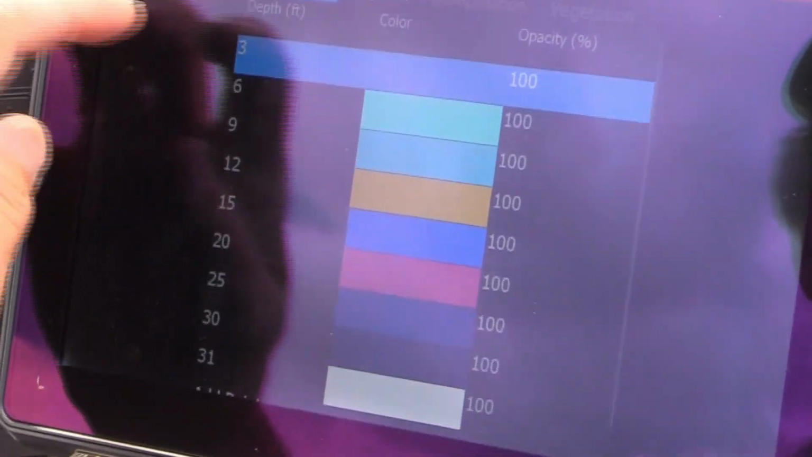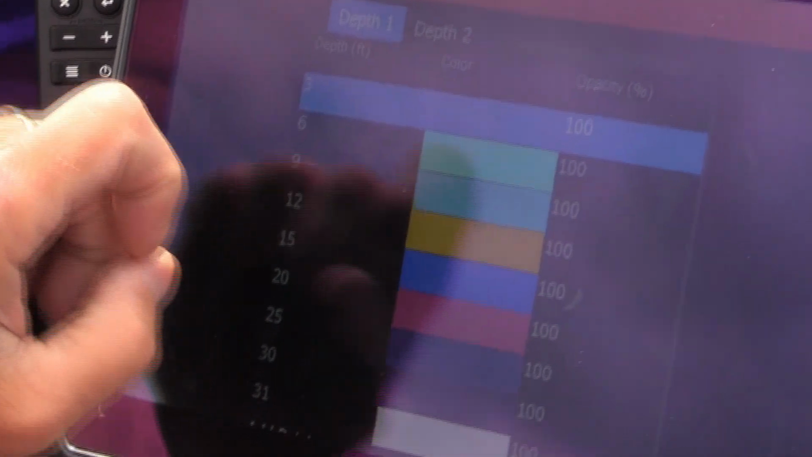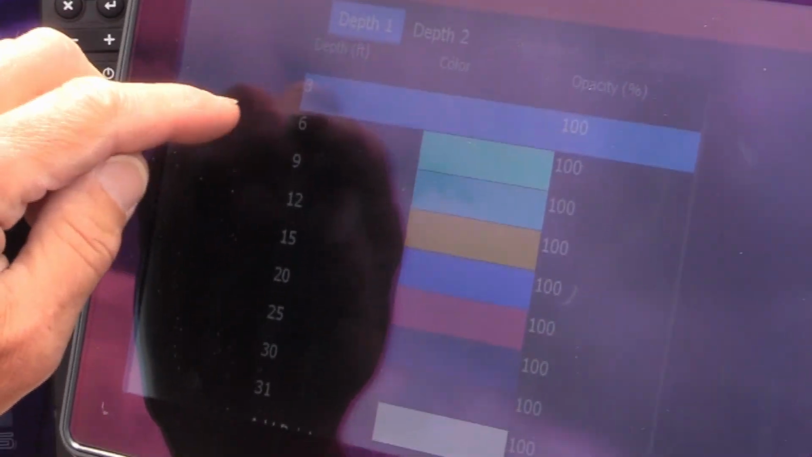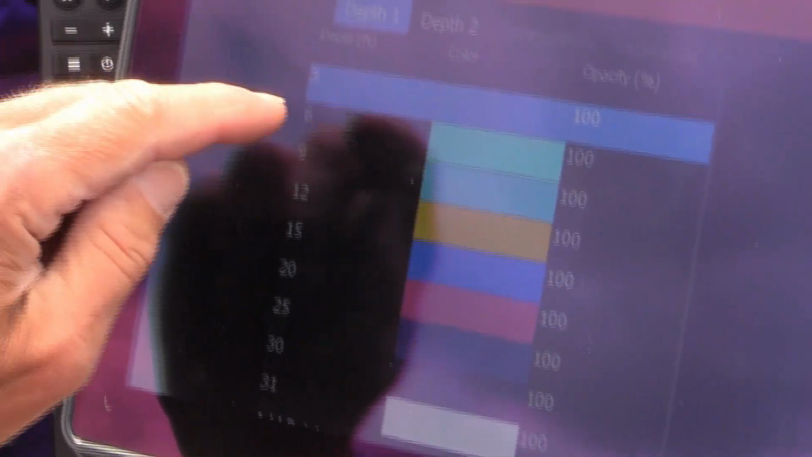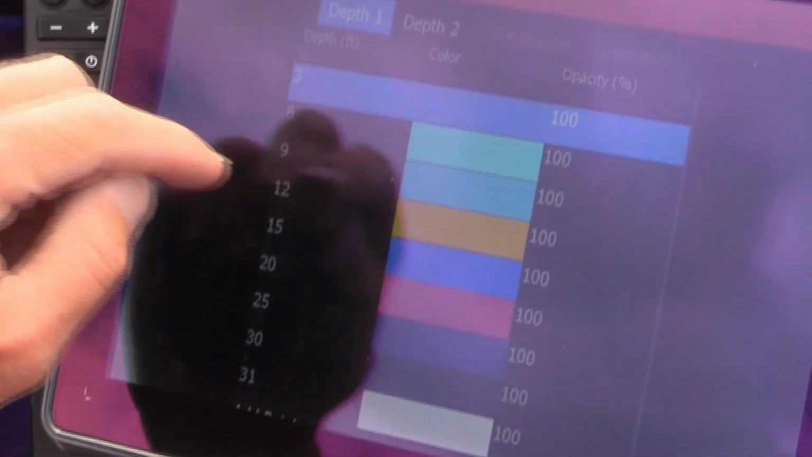How this works here is you don't see the top number here, but 0 to 3 is going to be this color here. The next color is going to be from 4, which you don't see that number. It's going to be from 4 to 6, and this one here is going to be 7 to 9, 10 to 12, and so forth.